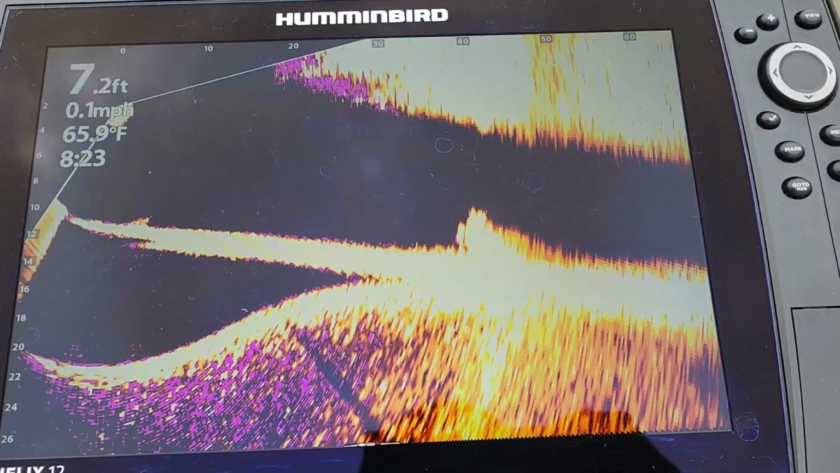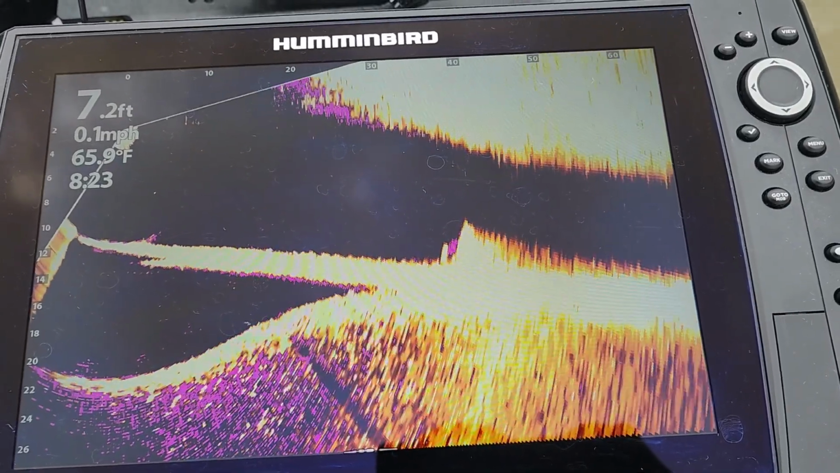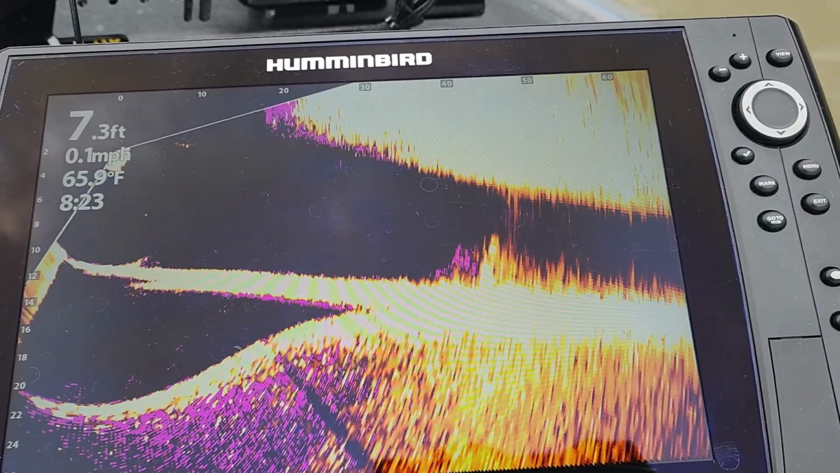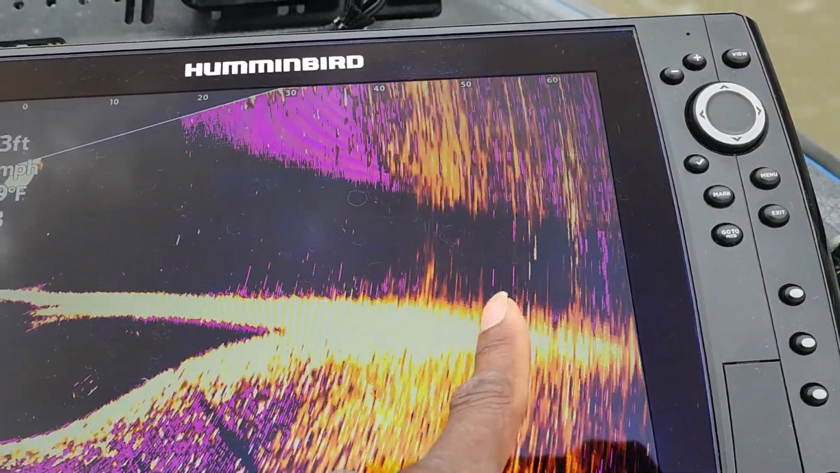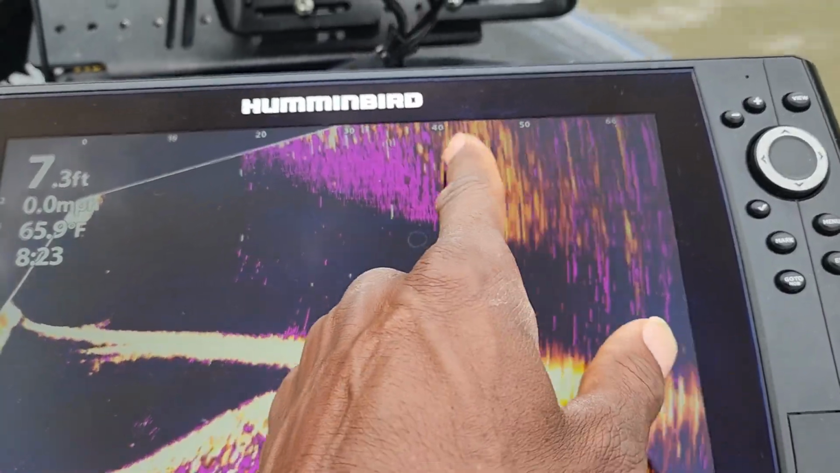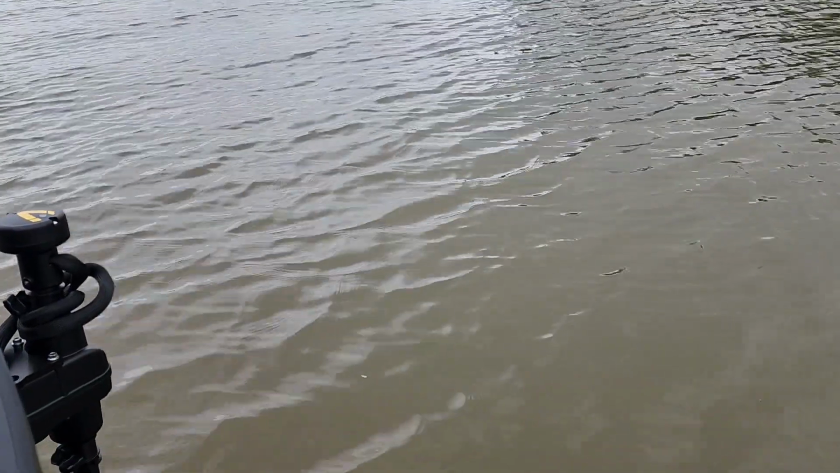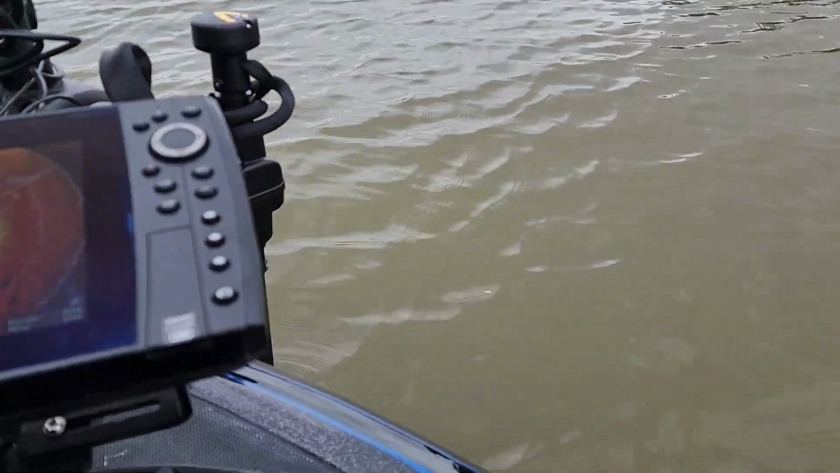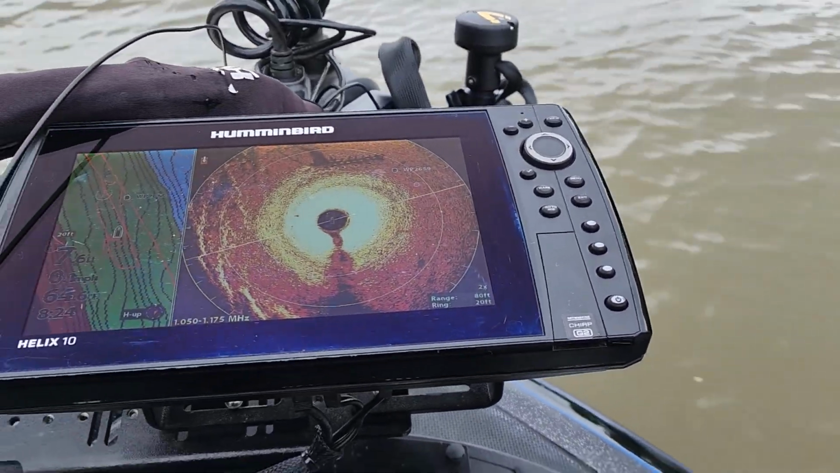All right, so I'm scanning further to the left, and eventually I should start seeing the dock that is close to that. So I'm still scanning to the left, and you can start to see the dock right there. So what we're getting from this interference, guys, if you take a look at the water clarity here, the water is kind of stained, but you can see some little leaves and debris and things like that in the water.